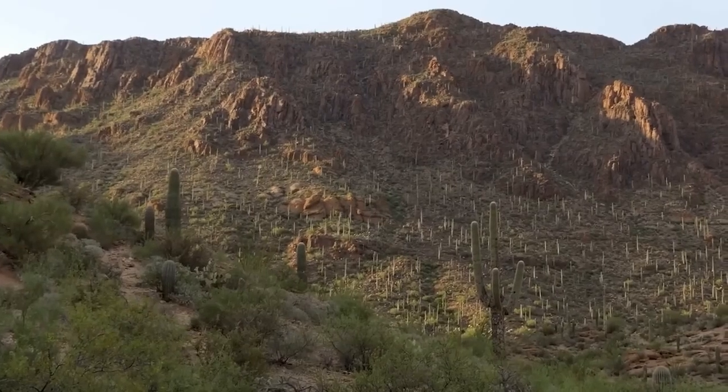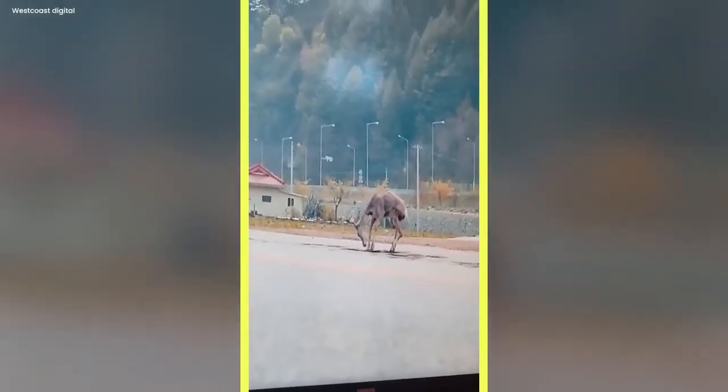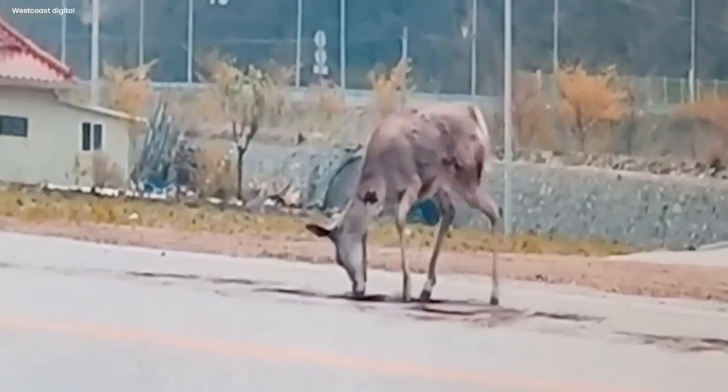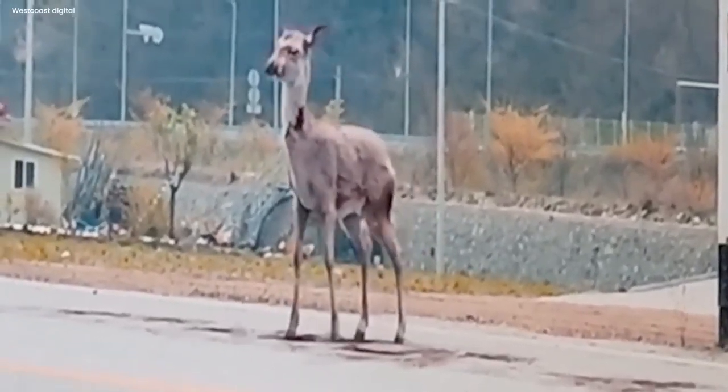A mysterious mountain creature. In a remote mountainous area, a peculiar sight was caught on camera. On a flat road, an unusual deer was spotted. This was no ordinary deer, as it behaved strangely. It was seen repeatedly rubbing its neck against the ground, creating an eerie atmosphere.